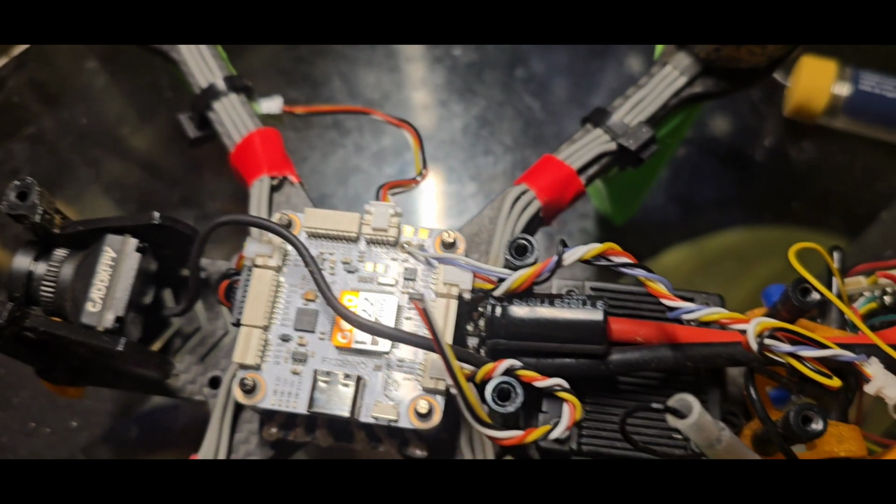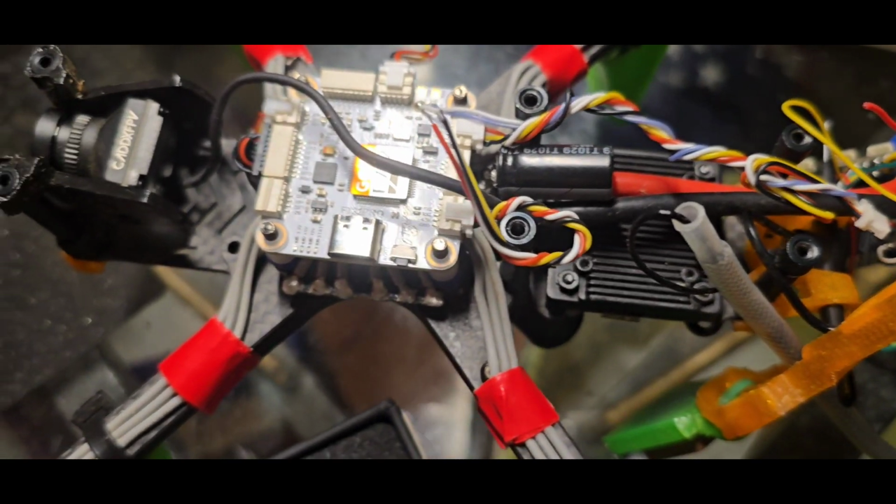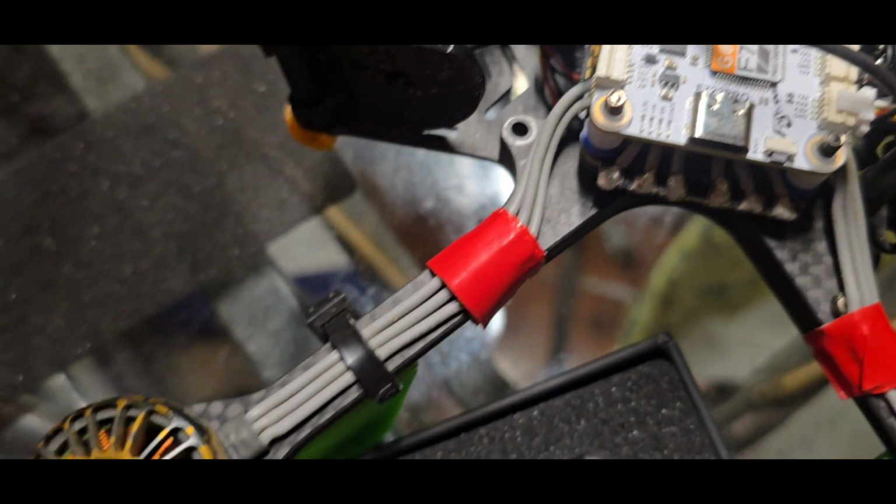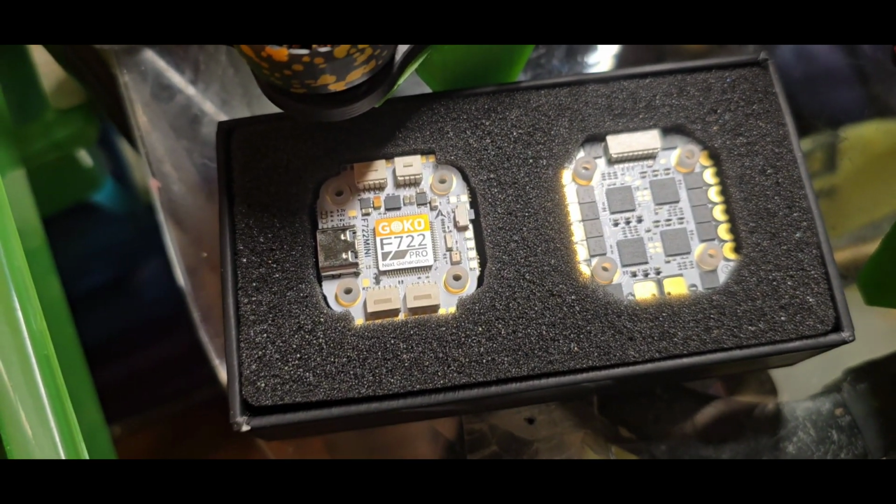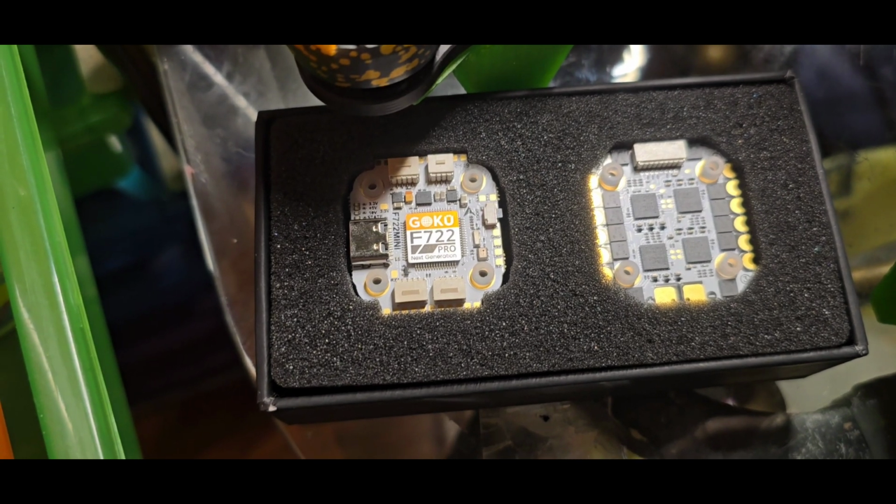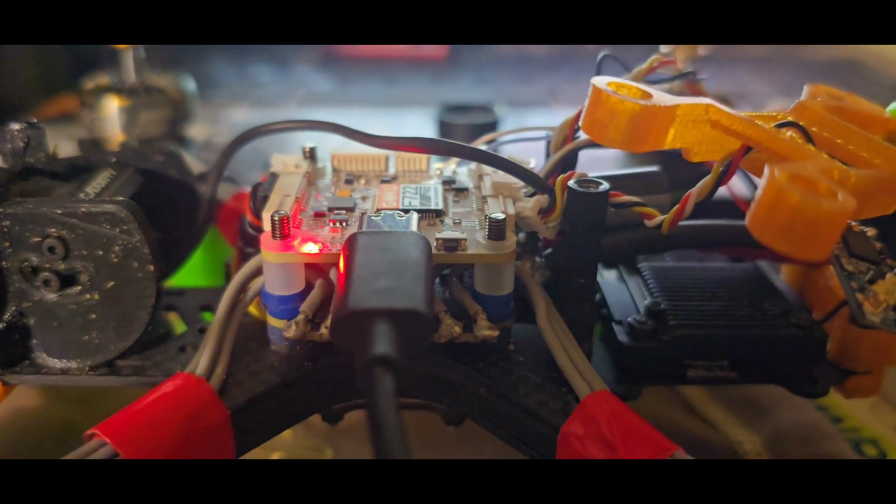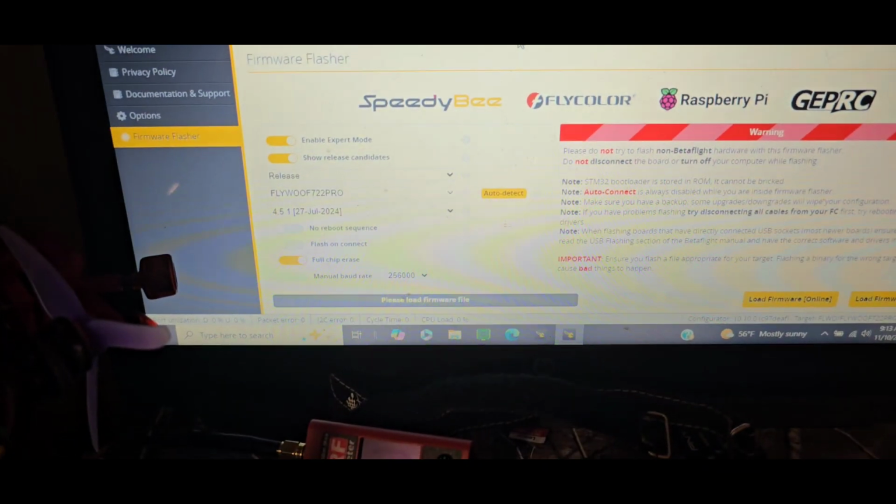This is my rebuild after my other flight controller went out on the thermal build that I did in a previous video, but I had to go ahead and get something now. And the 20x20 stack as well, I had on hold. I've been holding that for 2 months. Here's me plugging up to the computer, getting ready to flash it over to Betaflight 4.6, and I will do that in the next video, like I said.